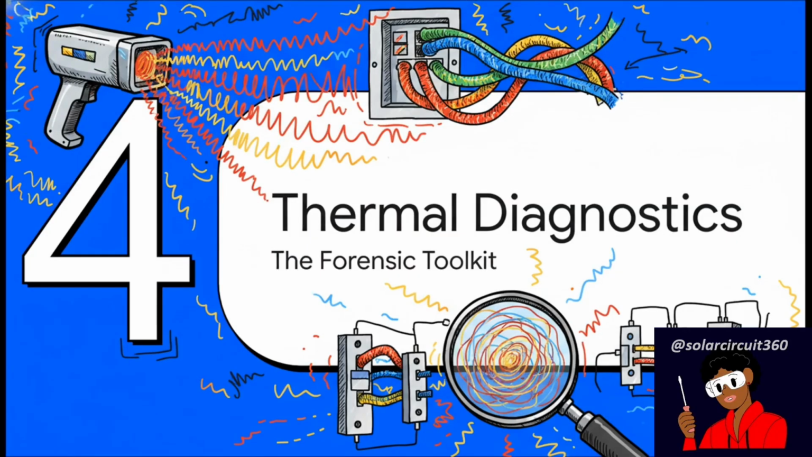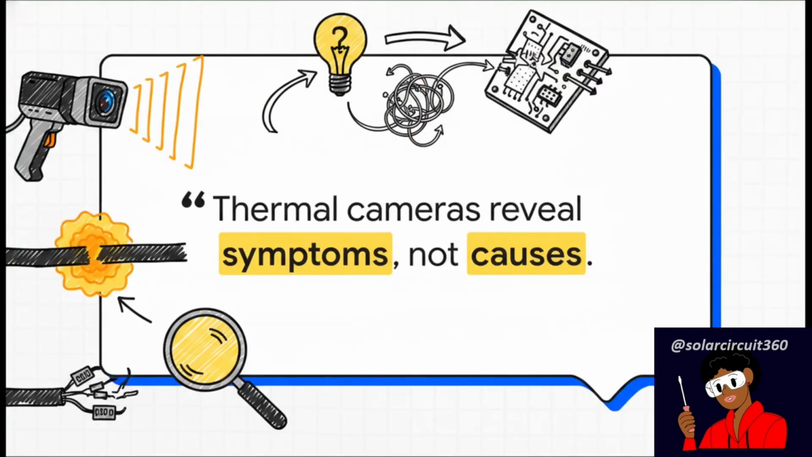Let's check out Section 4, Thermal Camera Diagnostics, our forensic toolkit. To finally crack this case, we have to remember one absolutely vital rule. Thermal cameras reveal symptoms, not causes. It is so common for someone to point a thermal camera at a cable, see a bright glowing hotspot, and immediately declare, "Aha, the cable is undersized." Actually, scratch that. It's a massive misinterpretation. Seeing a hotspot just tells you exactly where to look. It does not automatically tell you what is failing.